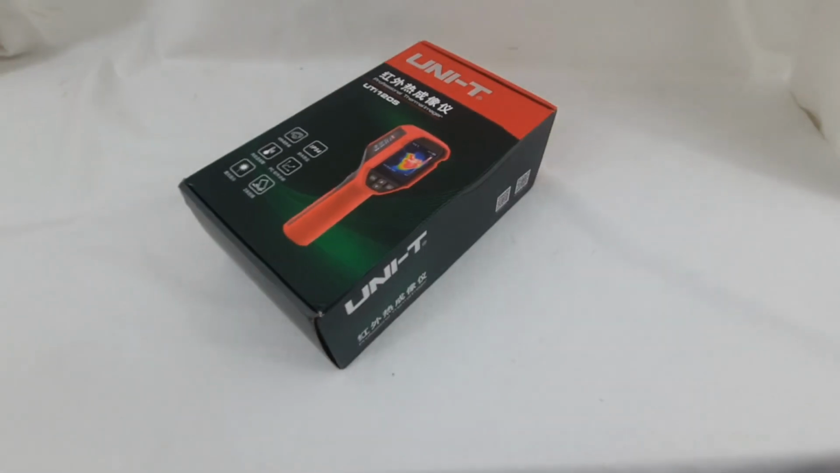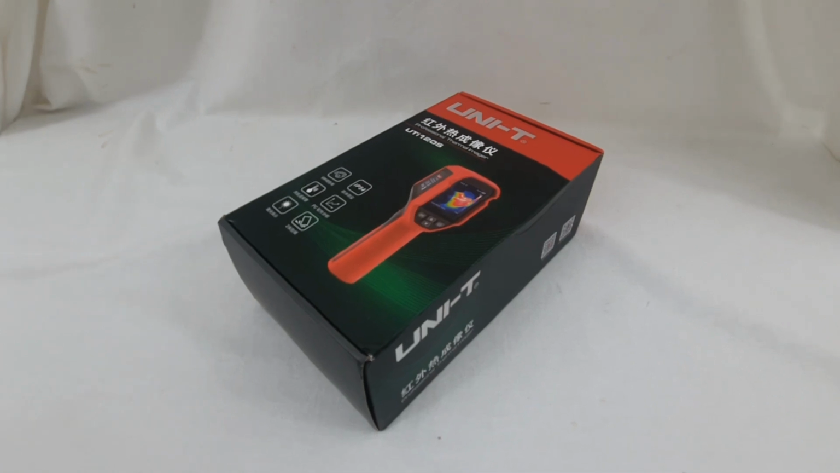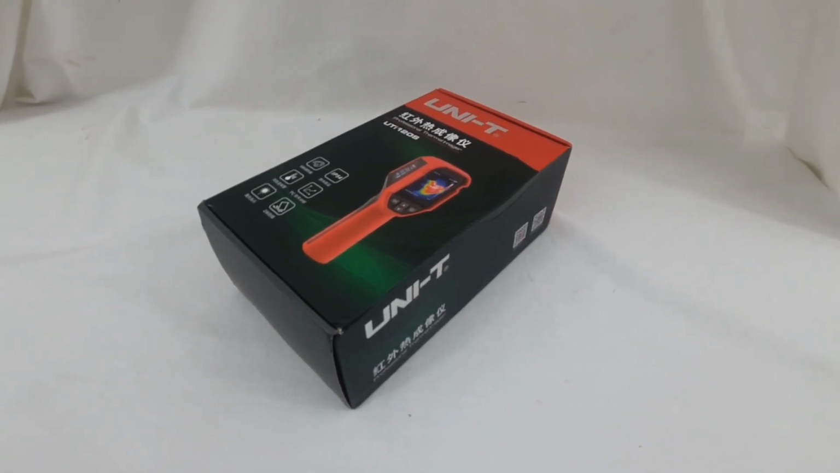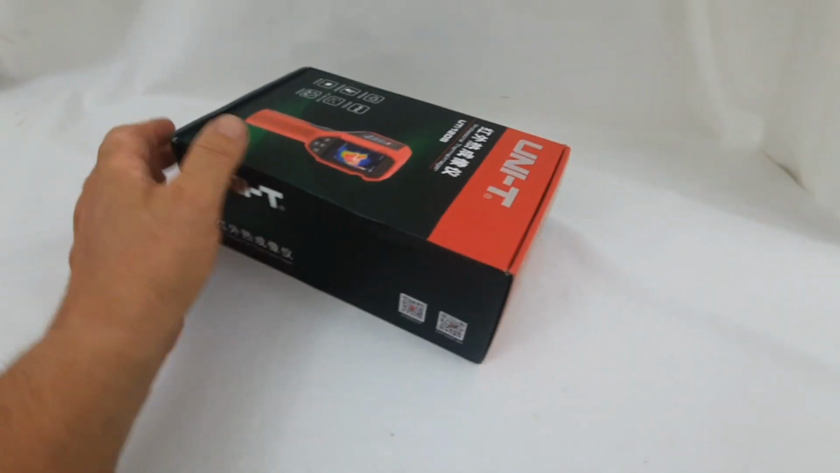I haven't actually opened this thing yet. It's been rather difficult for me. I usually rip into the package and I'm straight into the machine, but not this time. The condition of the box as it's arrived is okay. A little bit folded there.